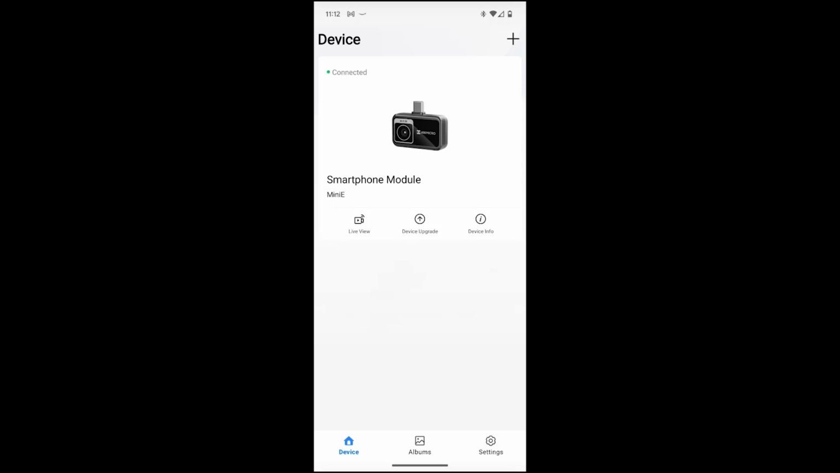So when you plug the camera into your phone, it should automatically start up the application, and we should drop into a screen similar to this. Obviously mine has detected that I have my Mini E plugged in. If you're having problems getting it connected, you may see an error message talking about OTG having to be enabled. That is a special mode that your USB port uses to connect to these sorts of devices. If that's not been enabled, then you'll need to do that, so have a look through the documentation for your phone to find out how.